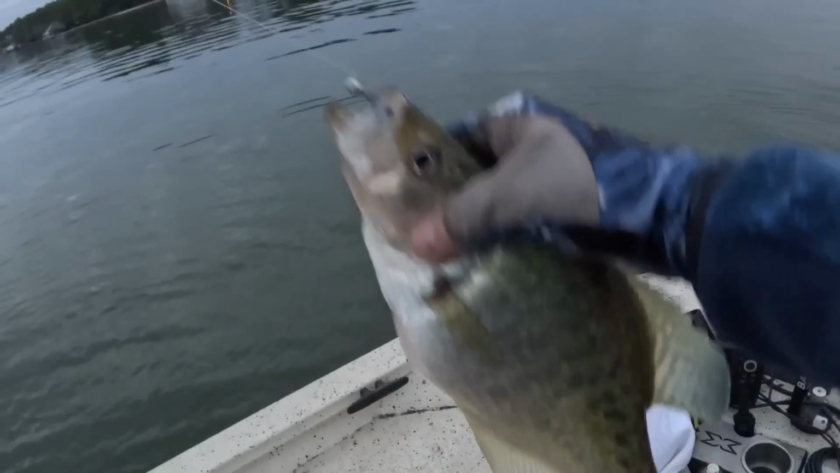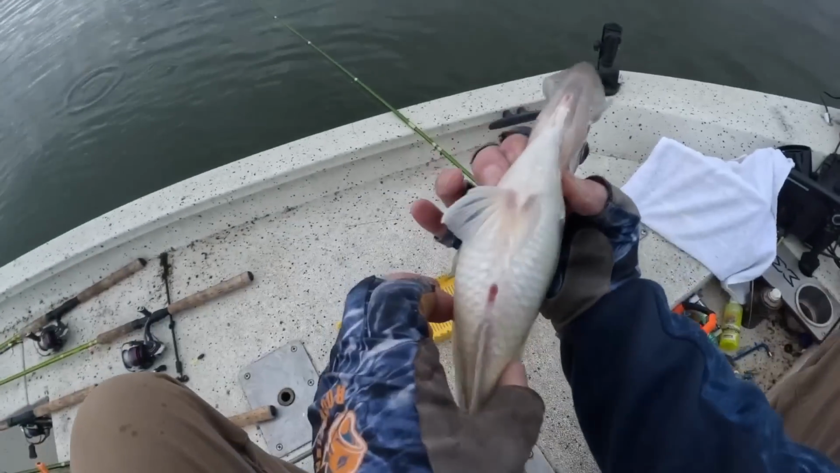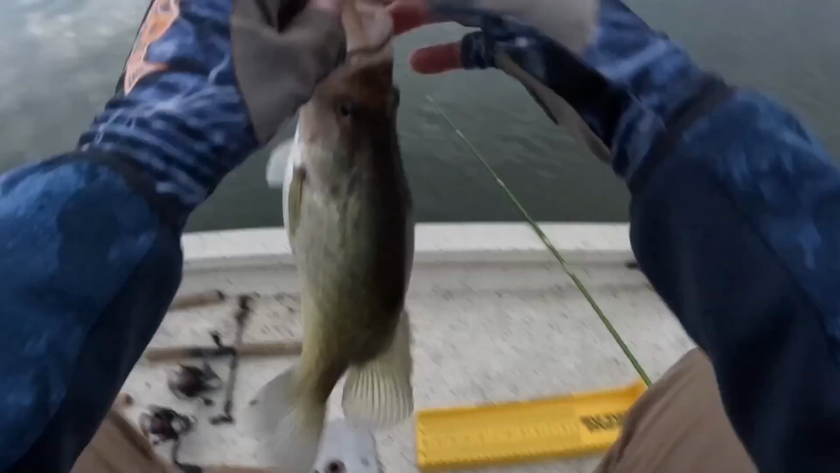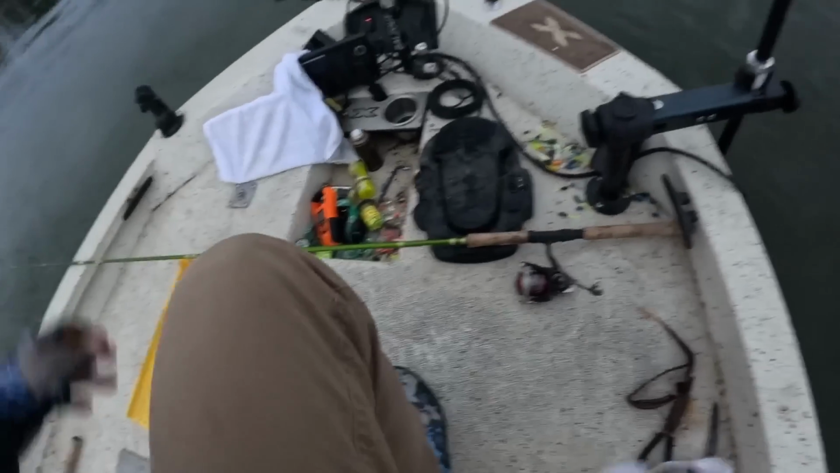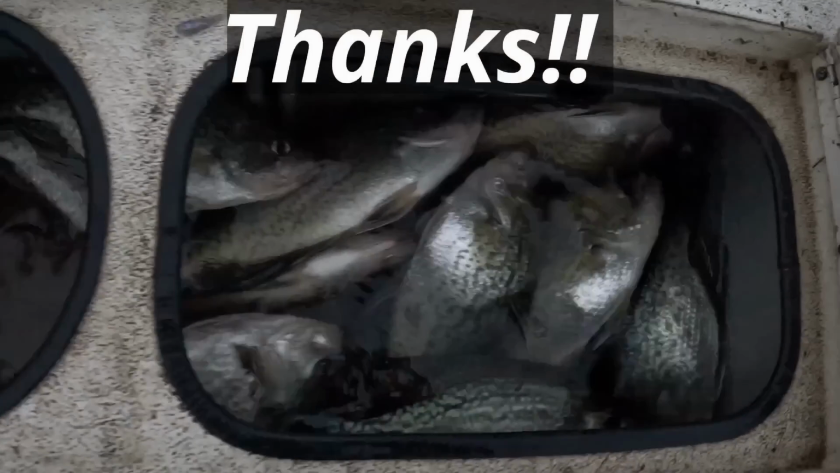Gosh, that sucker's got to be pregnant. Look how fat that belly is. Good night. Big old white crappie. 13 and a half inches. I think she's pregnant. I'm going to let her go. Back in there. That's it. Look at that slab. Well, goodness gracious.